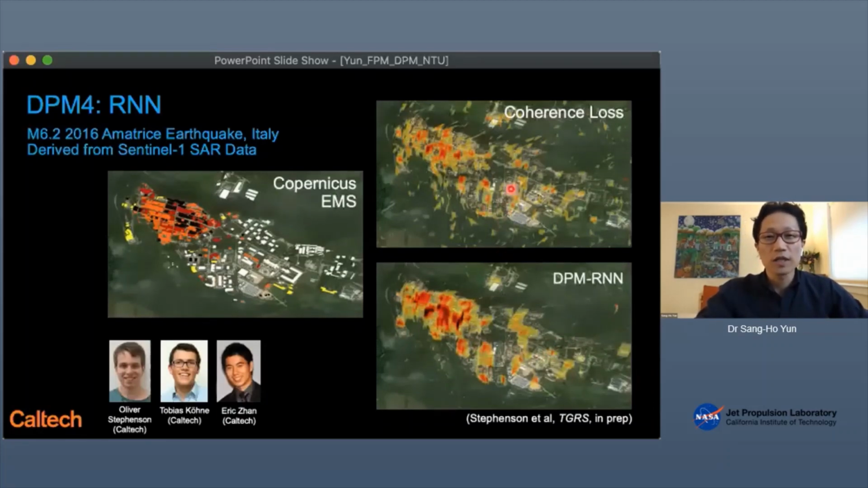Performance-wise, you can see this is DPM1, or coherence loss, or simple coherent change detection method. You can see there are some noises outside, but by deploying the RNN method, DPM4, we suppress the noise. We basically improve the signal to noise ratio. So this is also an ongoing effort, but it's ready to be submitted for publication.